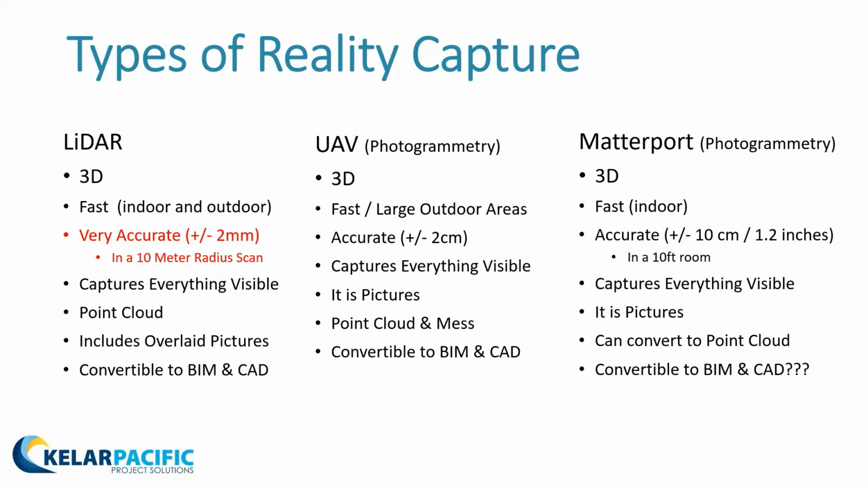The big difference that I want to highlight is the accuracy. So LiDAR, super accurate, plus or minus 2 millimeters, and that's with a 10 meter, that's 30 feet radius scan, so it's 60 feet in all directions. Drones cover a lot of ground quickly, but we're talking about plus or minus 2 centimeters or even more. Matterport, for example, is plus or minus 10 centimeters or 1.2 inches in 10 feet. So if you need something super accurate, we recommend LiDAR.